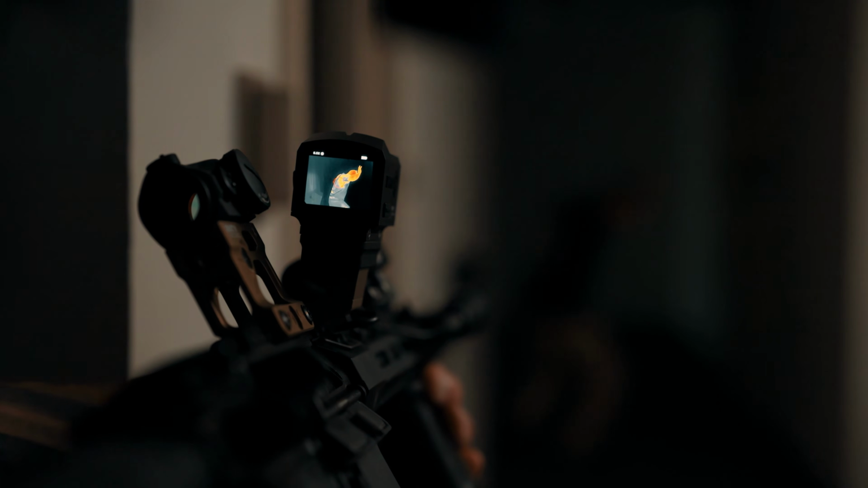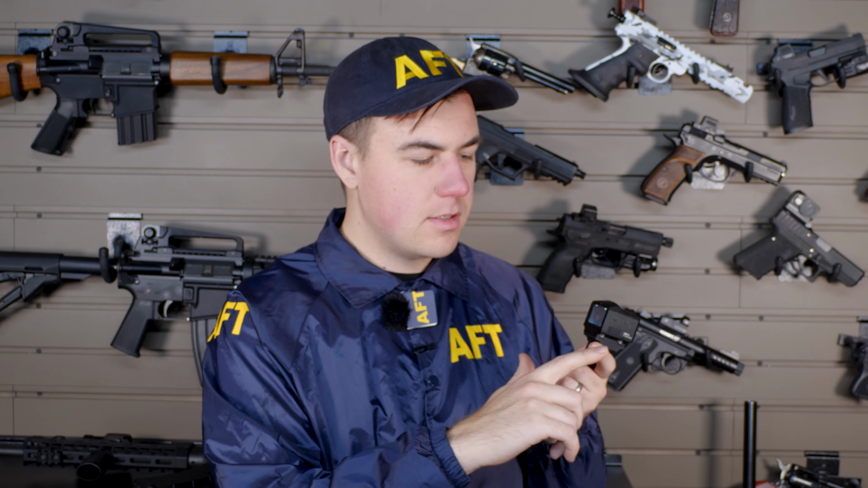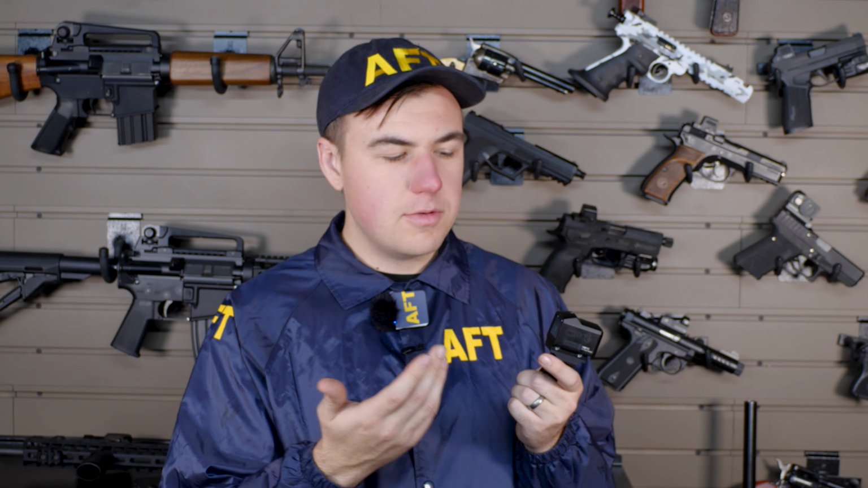Now this sight is brand new to the market. This is Gen 1 software, Gen 1 firmware. There are going to be some tweaks and things that are going to need to be improved over time. Some of that stuff is easy just with a software update. Some things that I would recommend changing software-wise, the quick adjust settings, I think need to be rethought out.